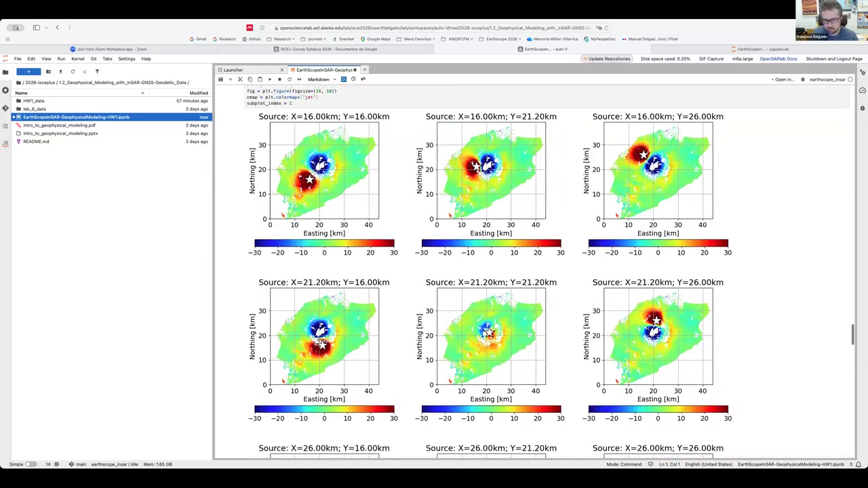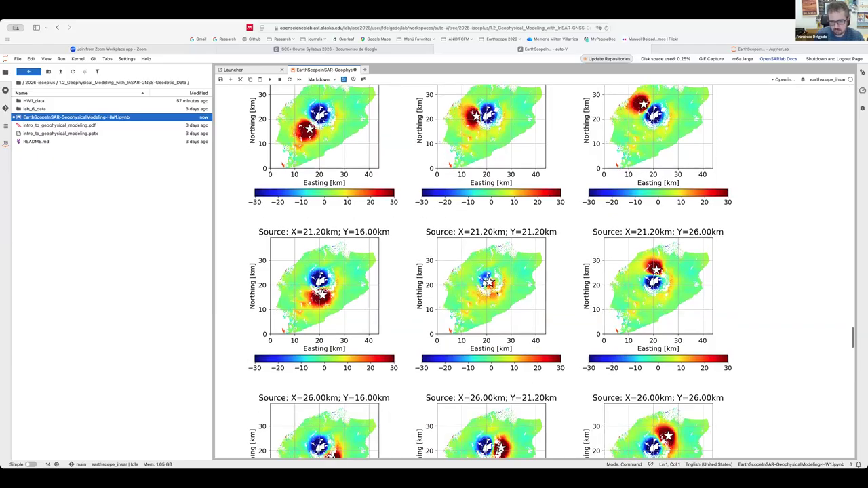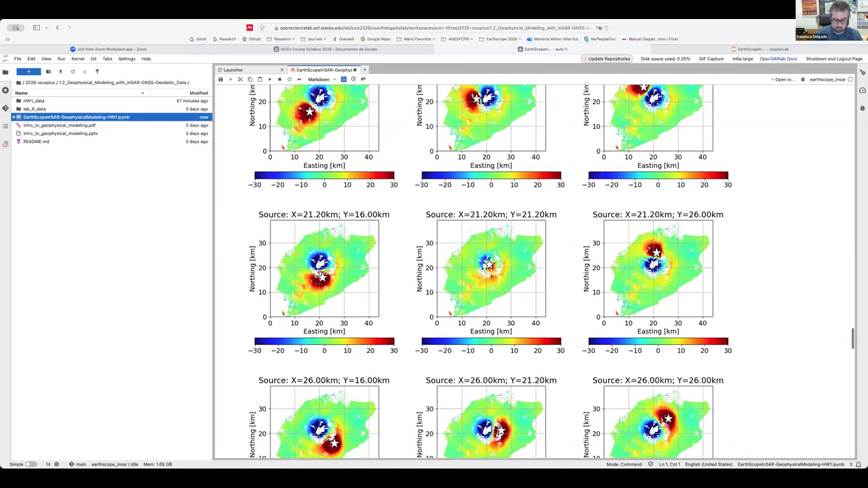Just by looking visually at this data, we observe that all these models have a positive lobe and a negative lobe, except for the model in the middle, which shows no strong positive and no strong negative lobe. So from this 3x3 combination of horizontal locations for the Mogi model, we visually observe that this is the model that minimizes the misfit function, and therefore it provides the best fit to the data.